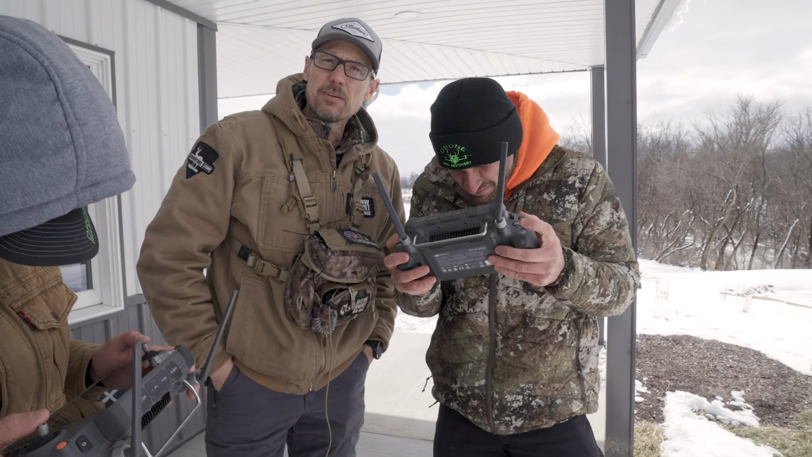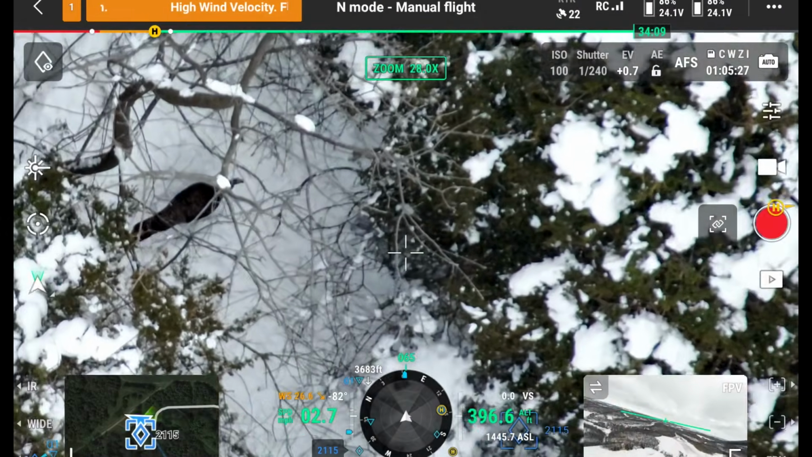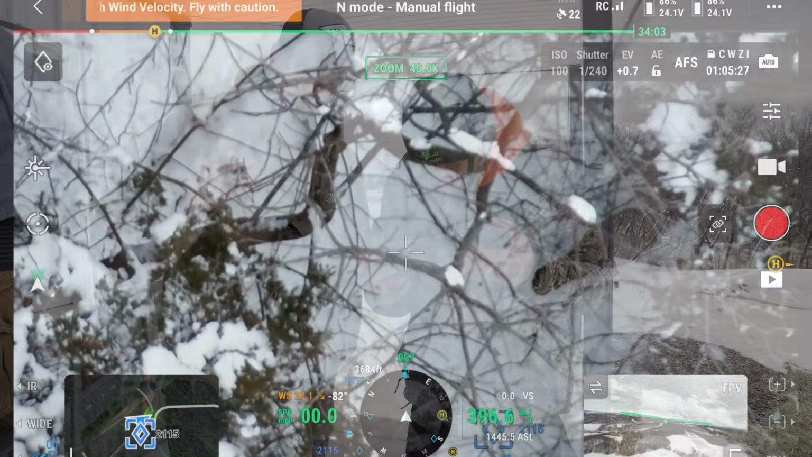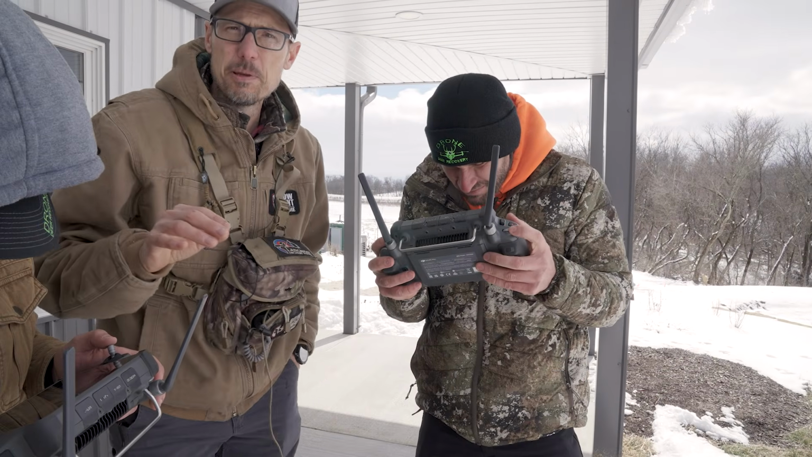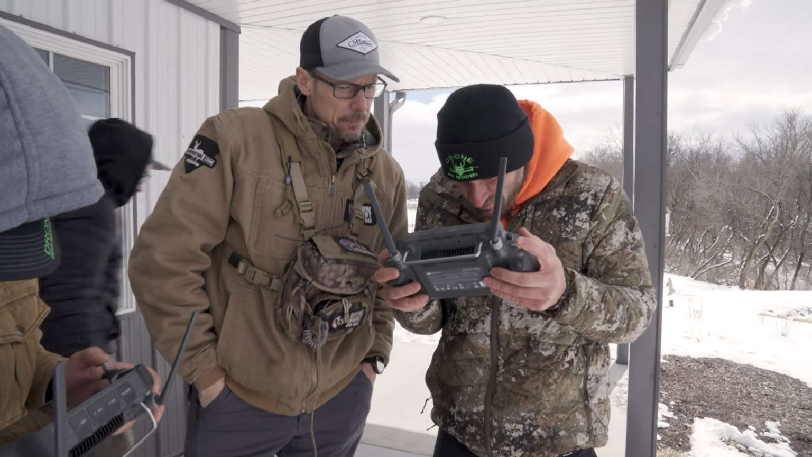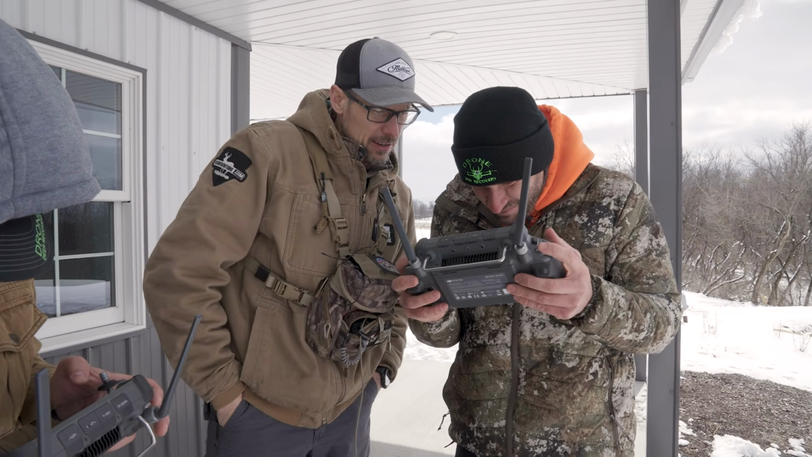We've already started finding a few deer and a few turkey. Now, luckily in this case, there's a lot less ground to cover. This is a much smaller piece that we're on right here. So, let's see what we find out.